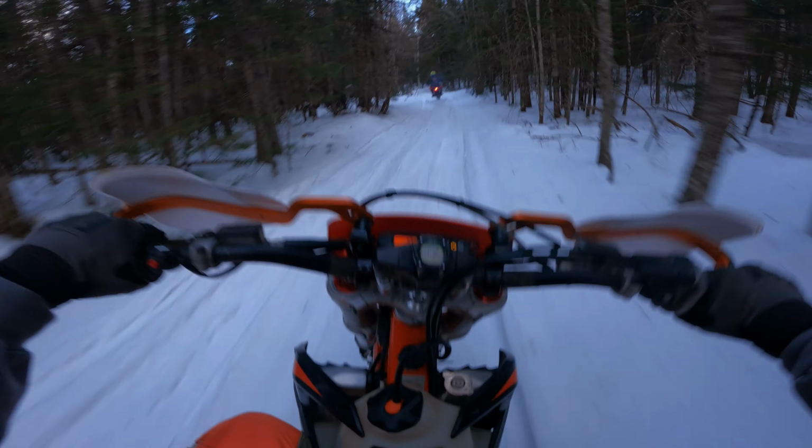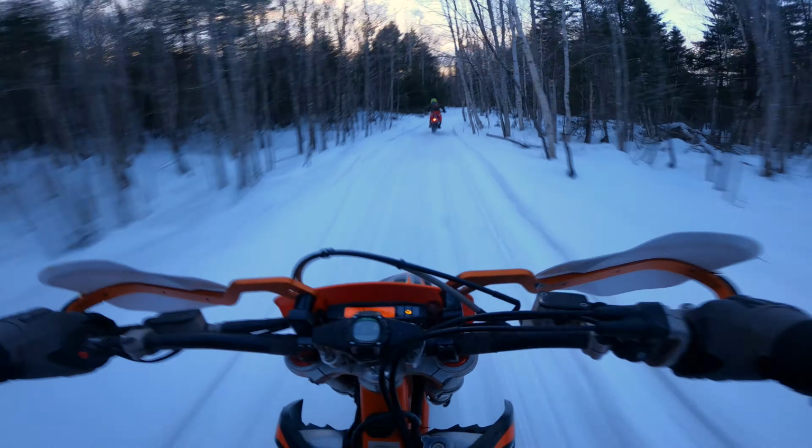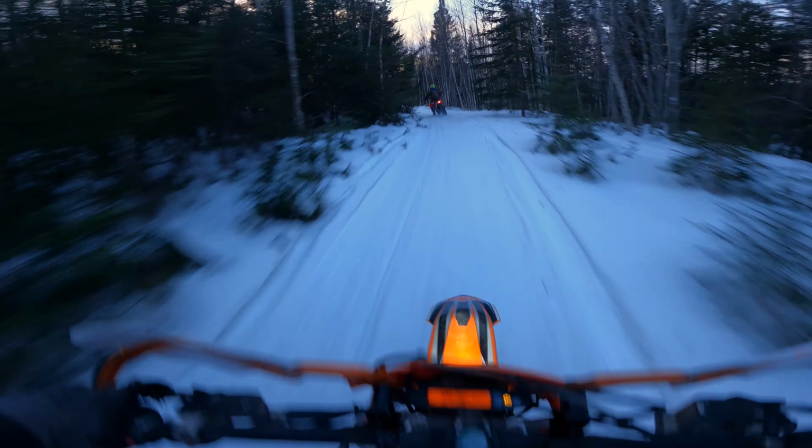Anyway, we're going to explore out here a little bit further, then we're going to turn around and head back into the twilight and eventually get into full darkness.